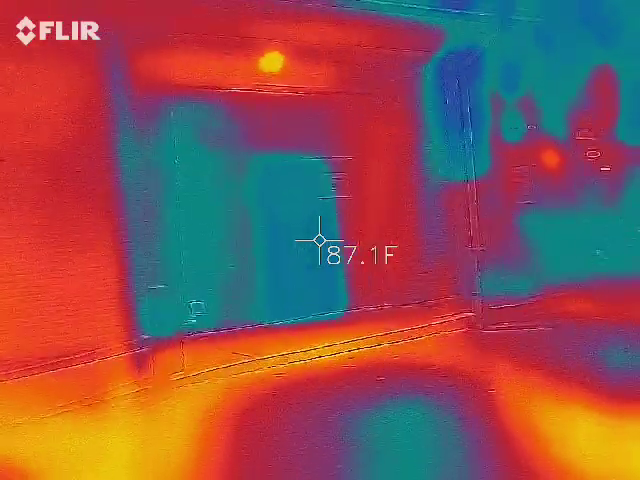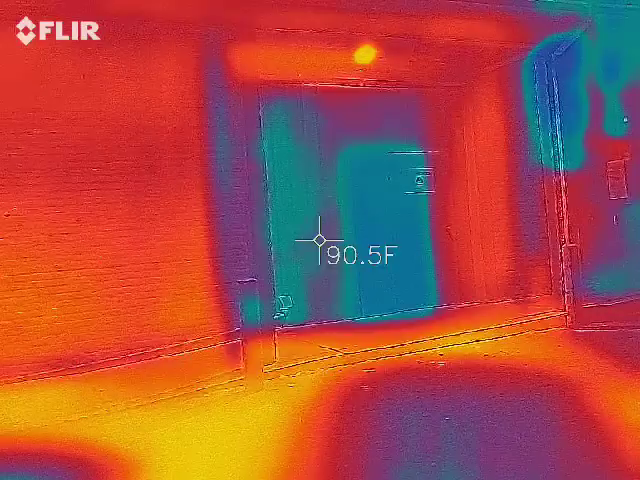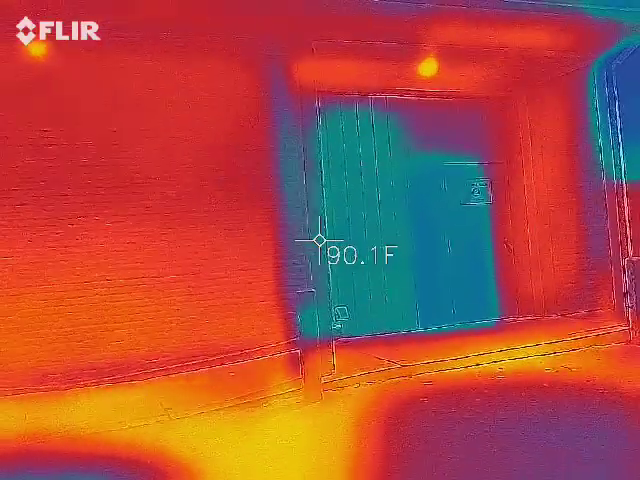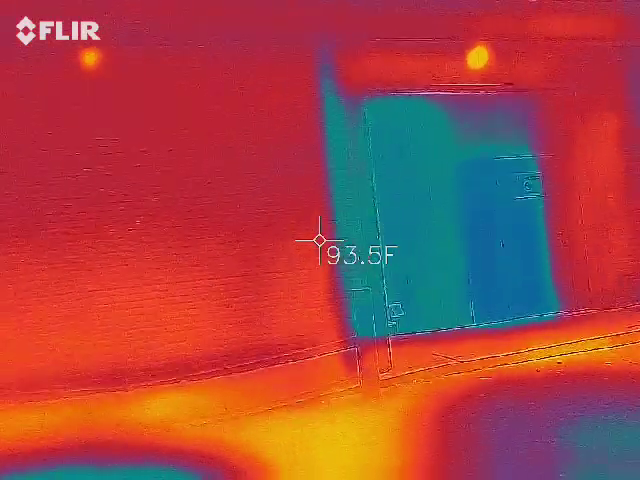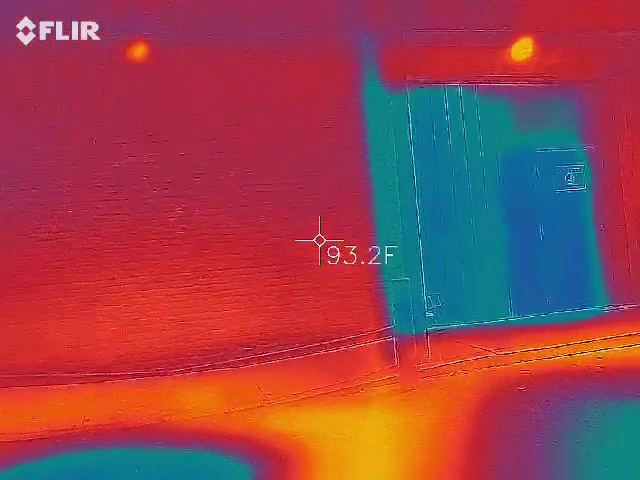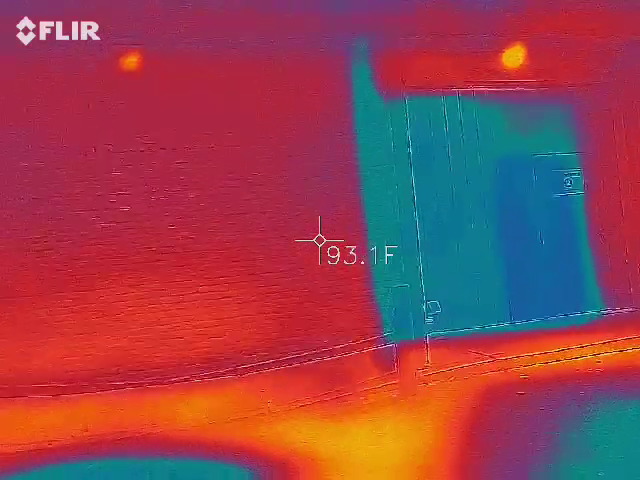Like more than 15 degrees colder. I'm looking for those dark blues and black. That's what I'm after. In the event that you actually have something, like you have red and orange over here, let's say something yellow shows up in the middle of this. Now that's the light, obviously. We want something to be a few degrees colder.